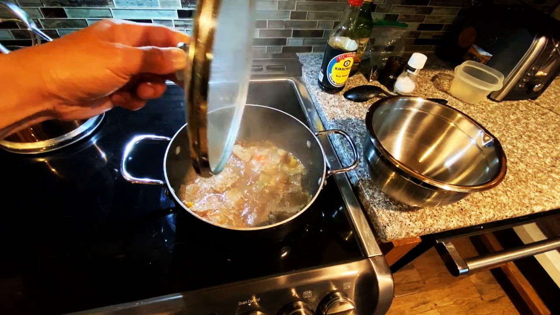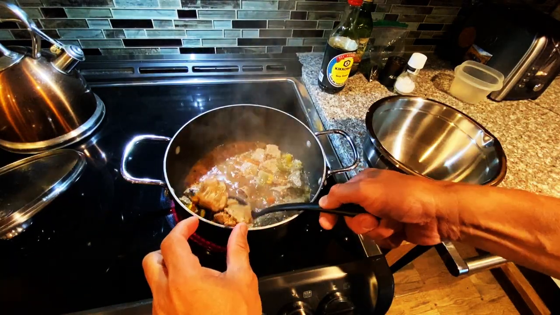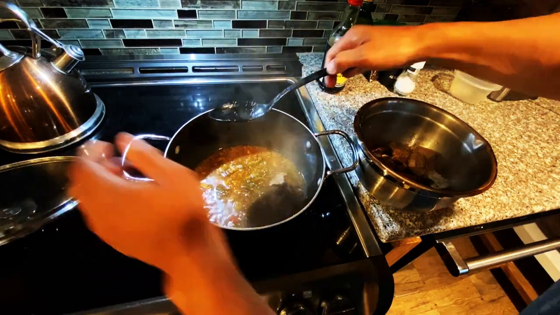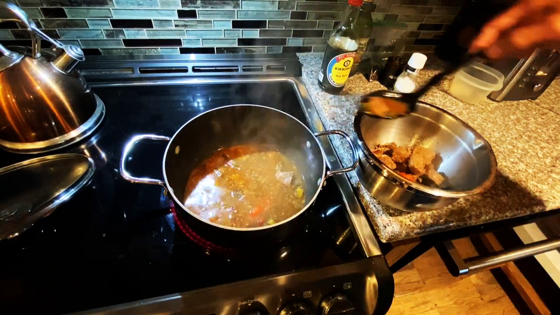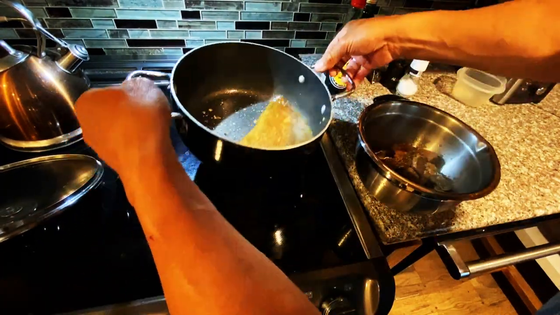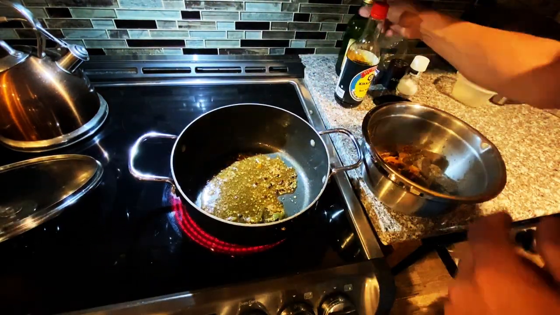You're gonna separate the meat from the sauce. Look how tender that is. And then you're gonna wanna remove, ooh, that's really hot. You're gonna wanna remove as much of the sauce as possible. Just leave just a tad in there because you're gonna refry the meat now. Oh, burning the hand. Just leave a dash of the sauce in there.